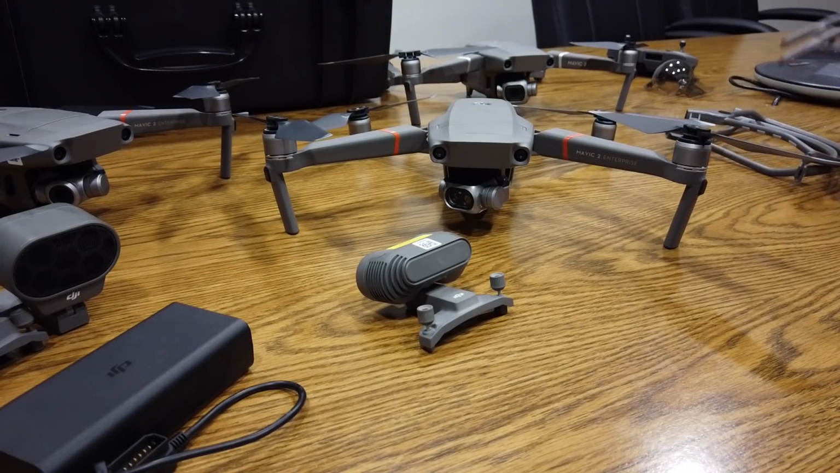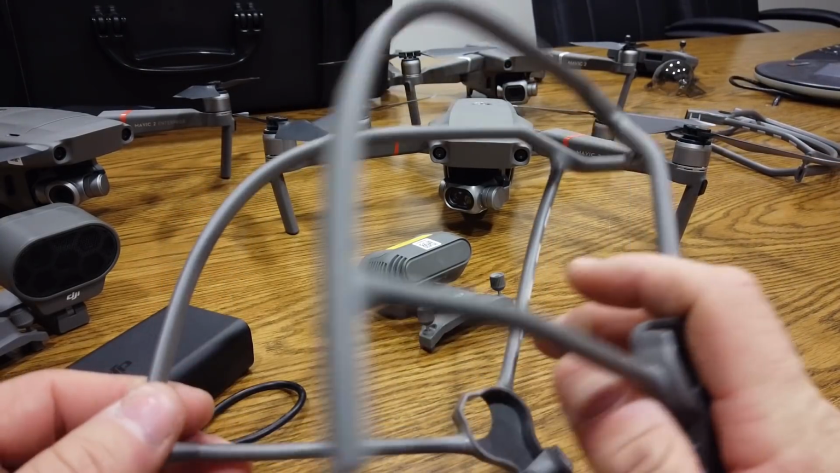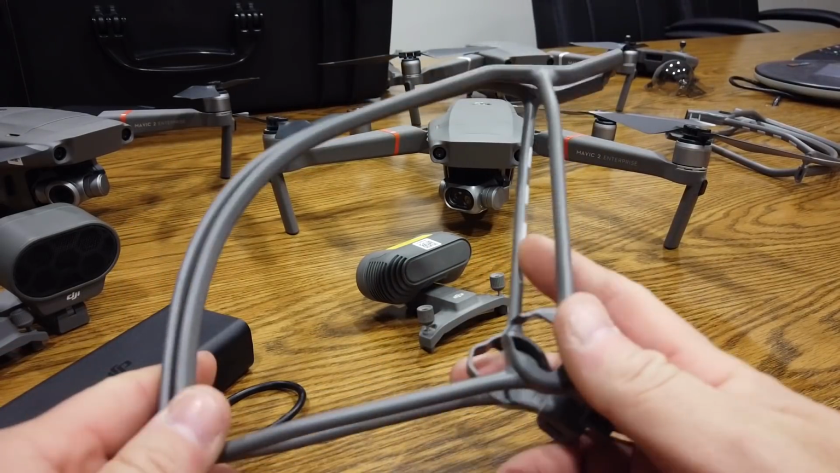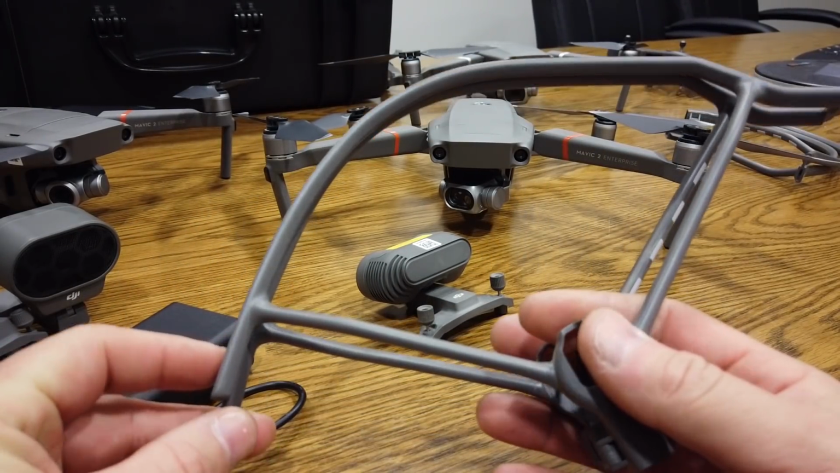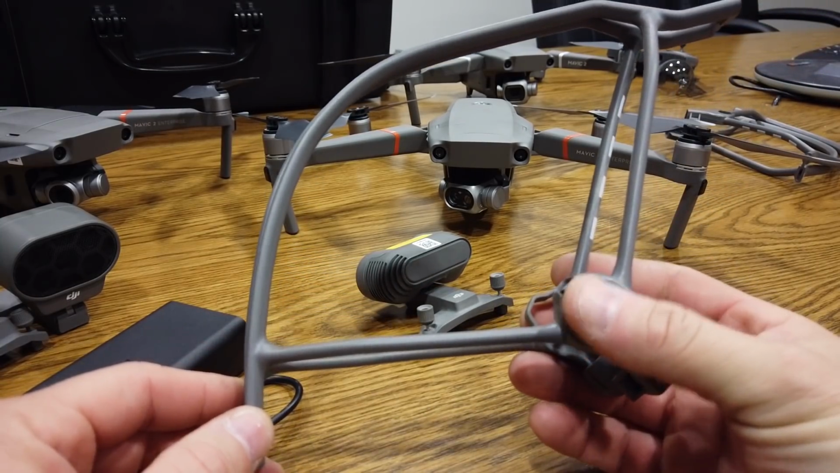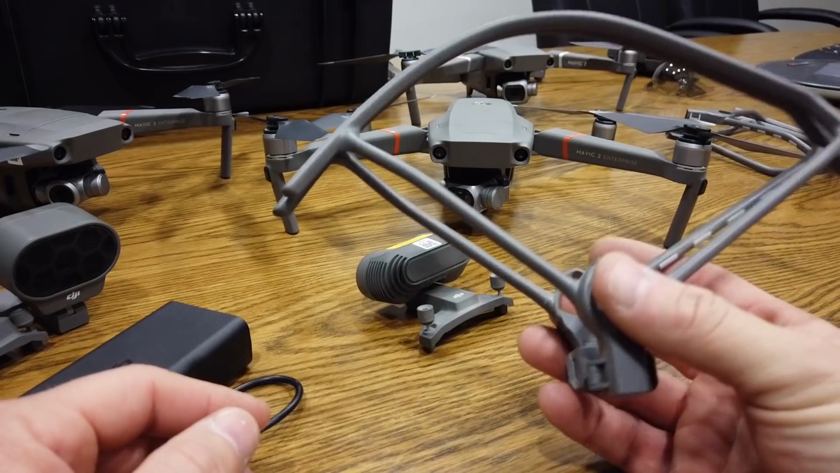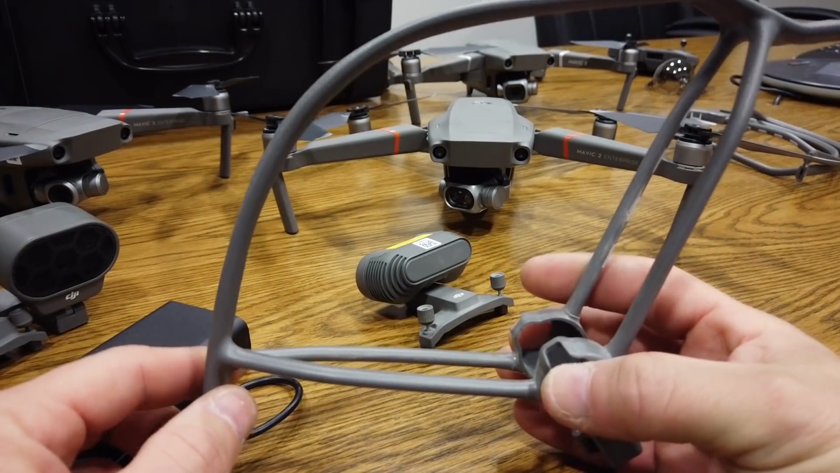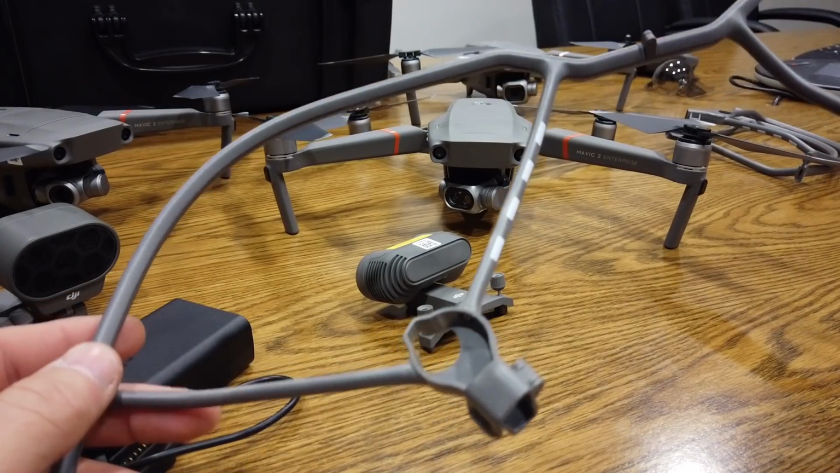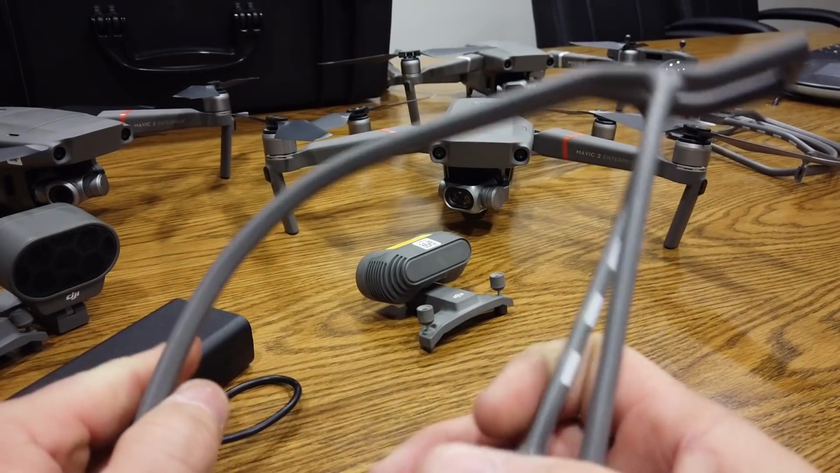The other thing I'll recommend is the prop guards. Right now, we don't have prop cages yet. We want them. We're begging for them. We're asking for them. If DJI doesn't make them, maybe a third party will. But we do want prop cages for both the Mavic 2 Enterprises. But right now, prop guards, I highly recommend you get those if you're going to fly indoors at all.